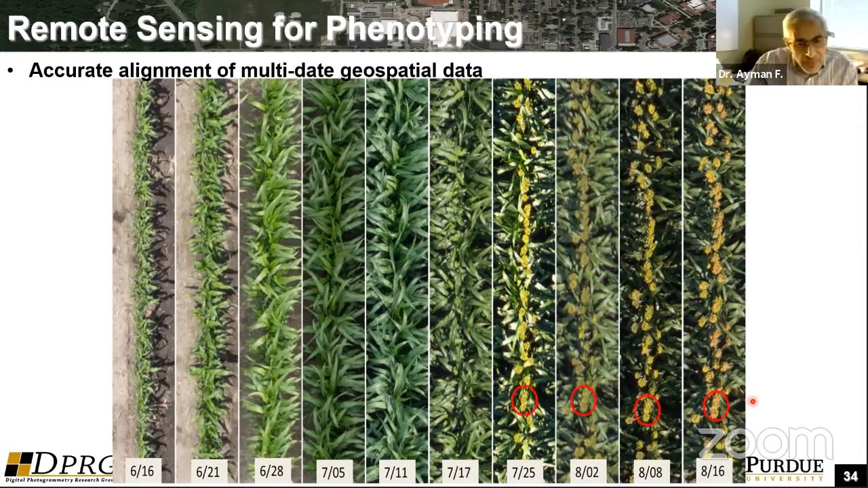And if you have well georeferenced data, you can even track the individual plants. For example, it's very important here to observe what they call flowering date. So when the plants reach the flowering stage, that's very important for biomass prediction, for example.